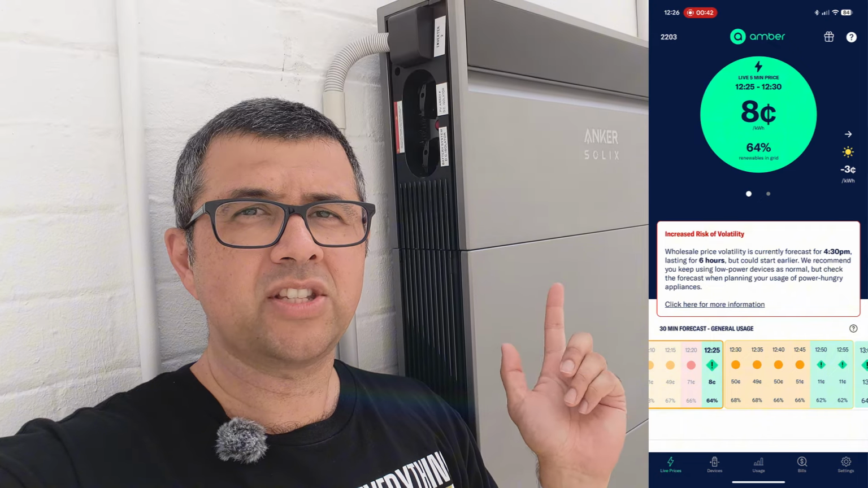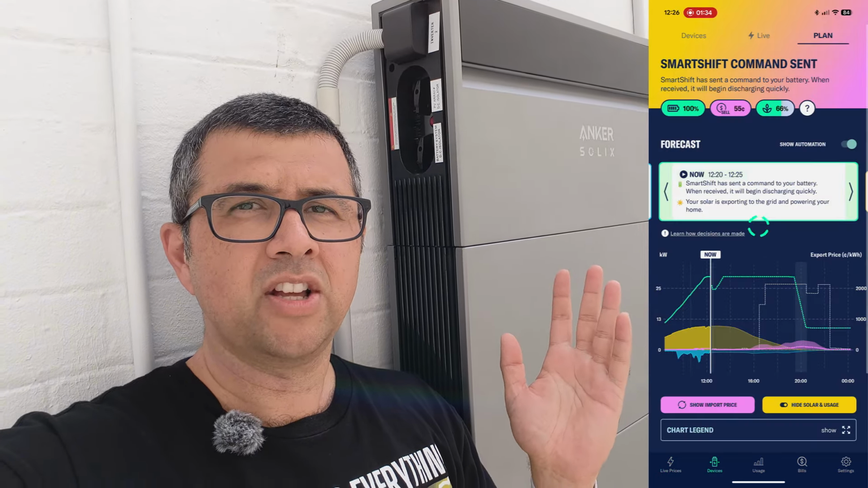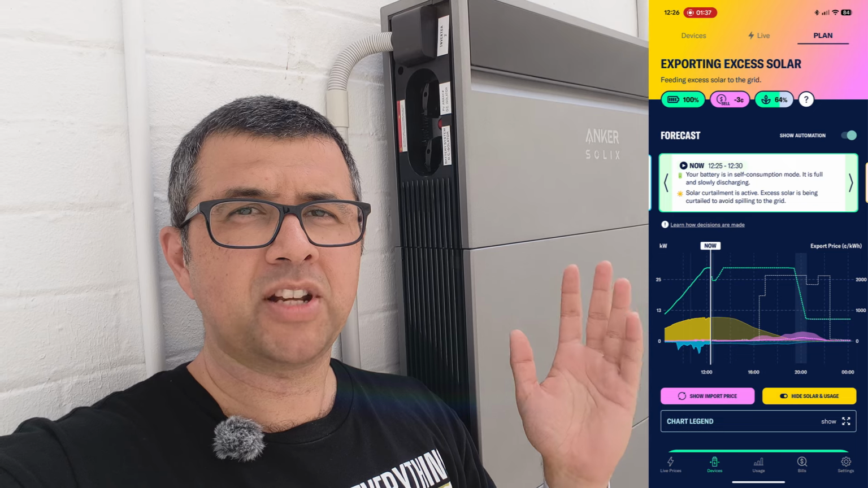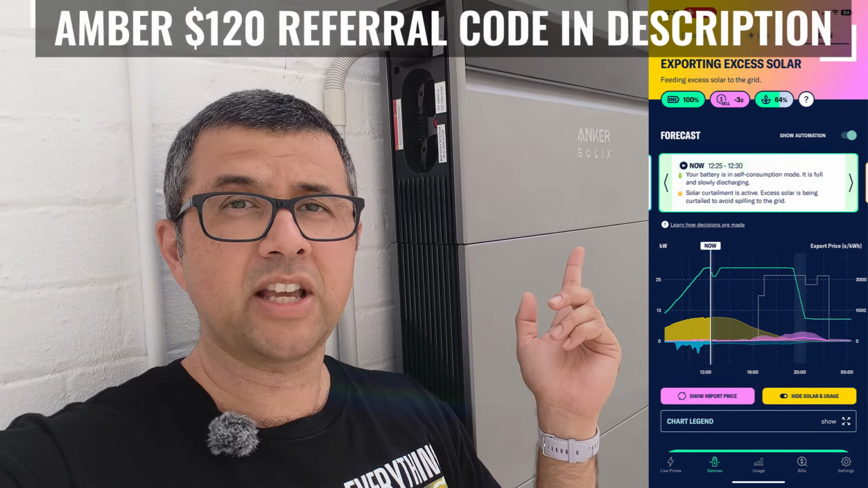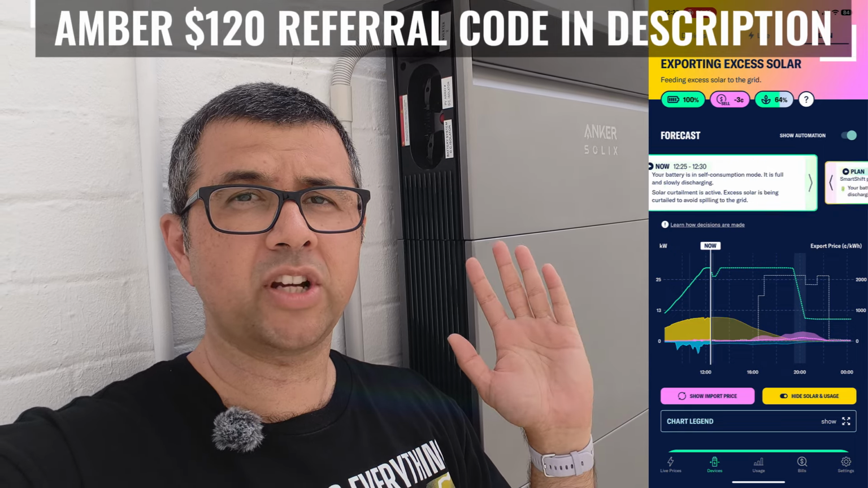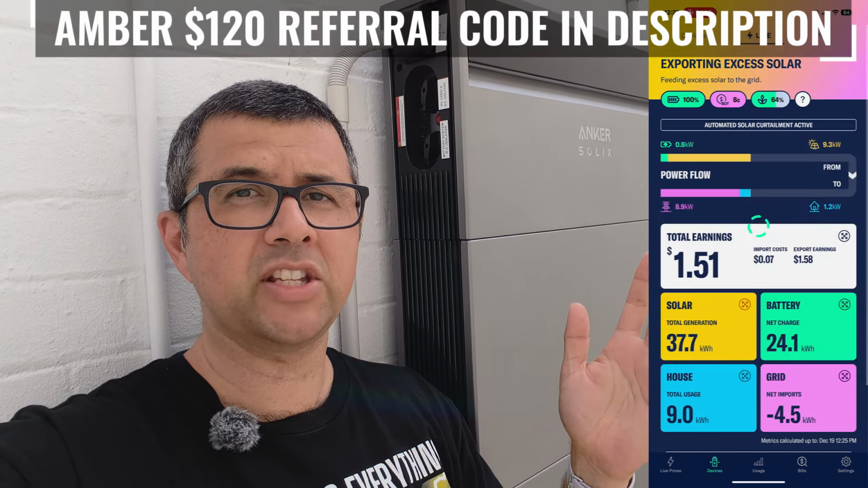These kind of batteries are usually rated to work at full performance up to 50 degrees, 45 degrees. The Anker SOLIX X1, which is what I have, is rated to work at 100% till 55 degrees. Now, how do you measure that?